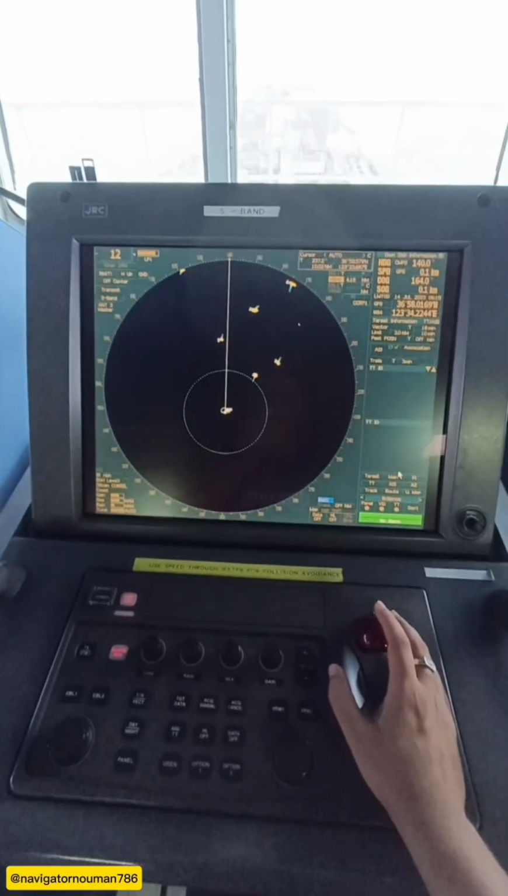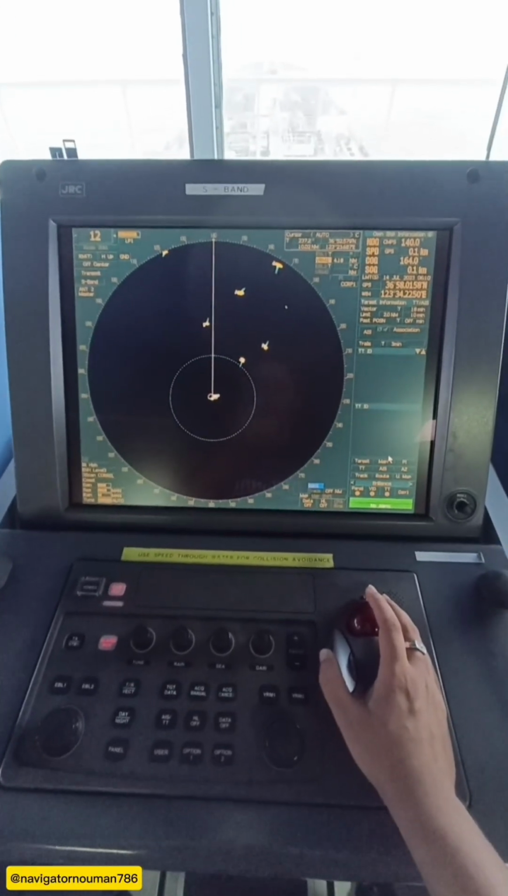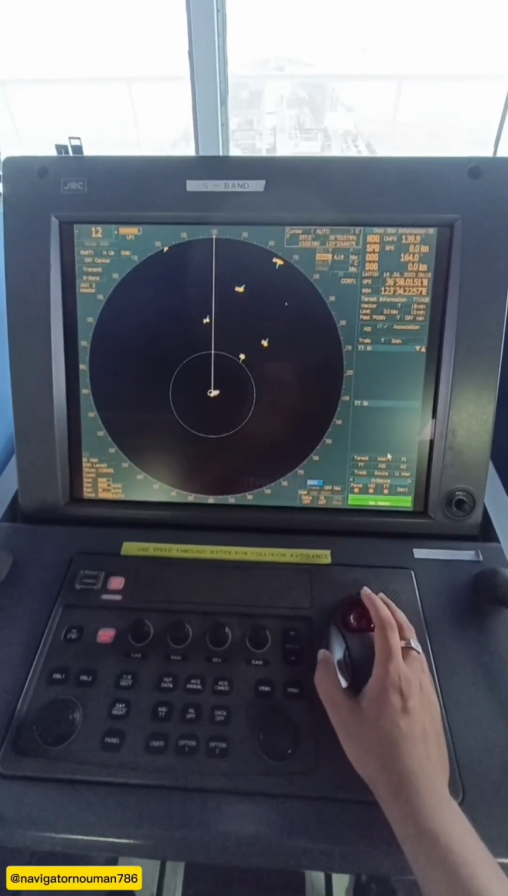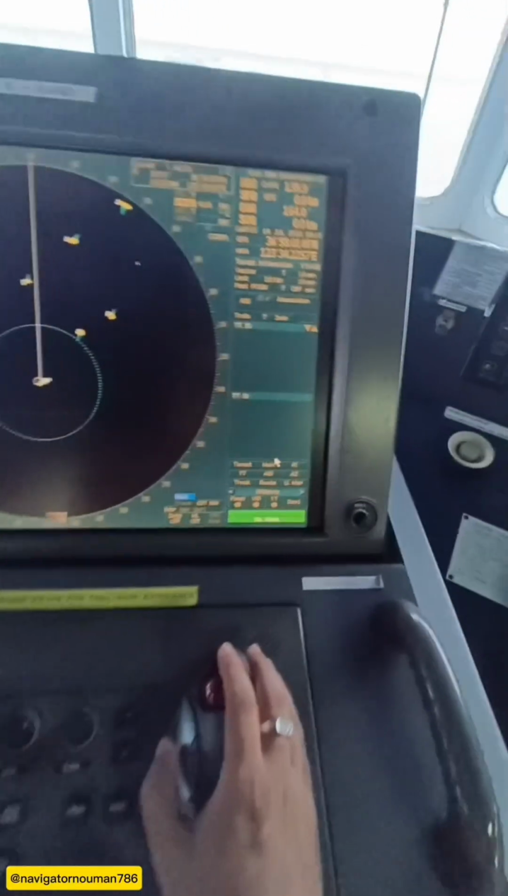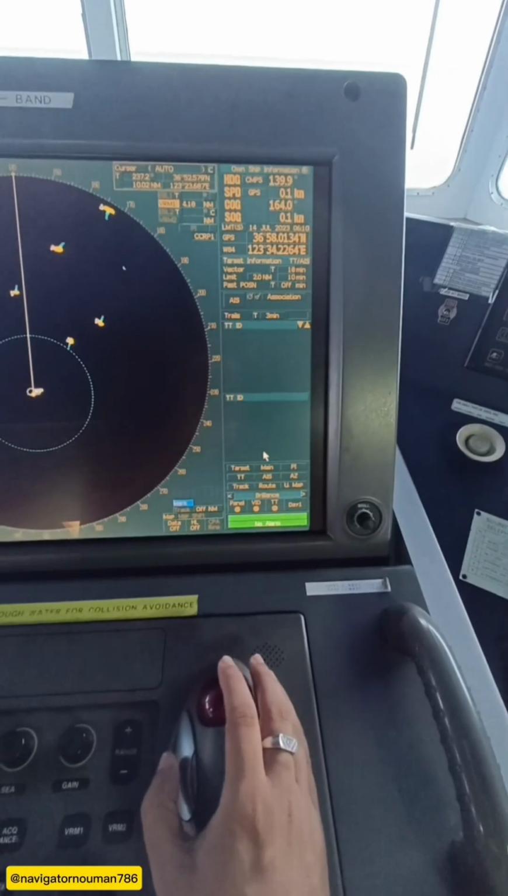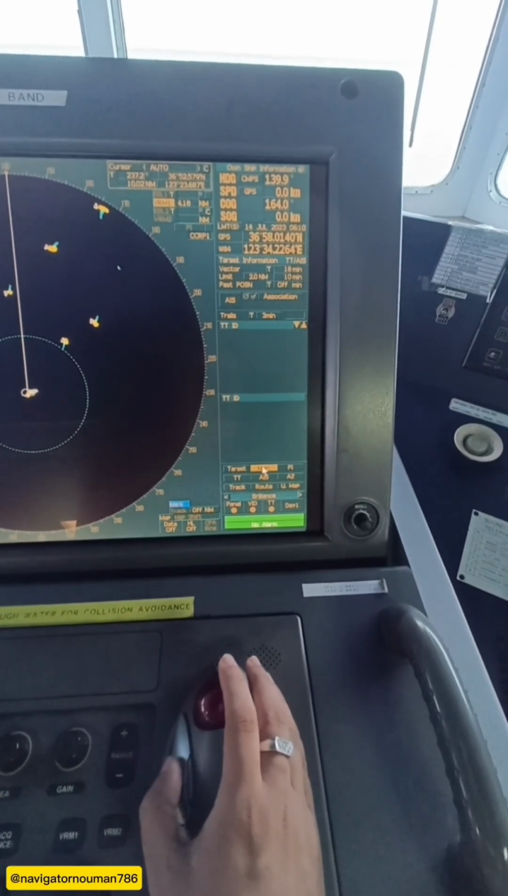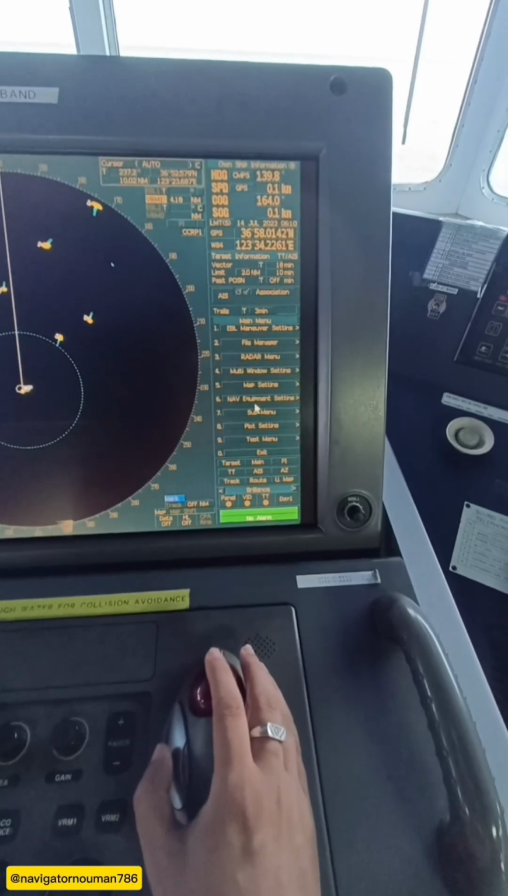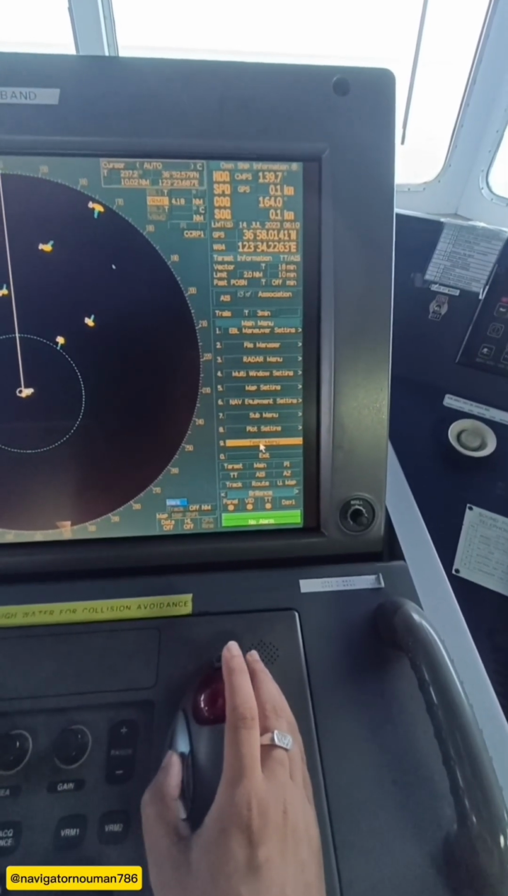Friends, this is our radar equipment, an S-band radar. This is the GRC model. For doing the test, first we go to the main menu. You can see here the main menu. Then we have different sub menus, and in that we will go to the test menu.